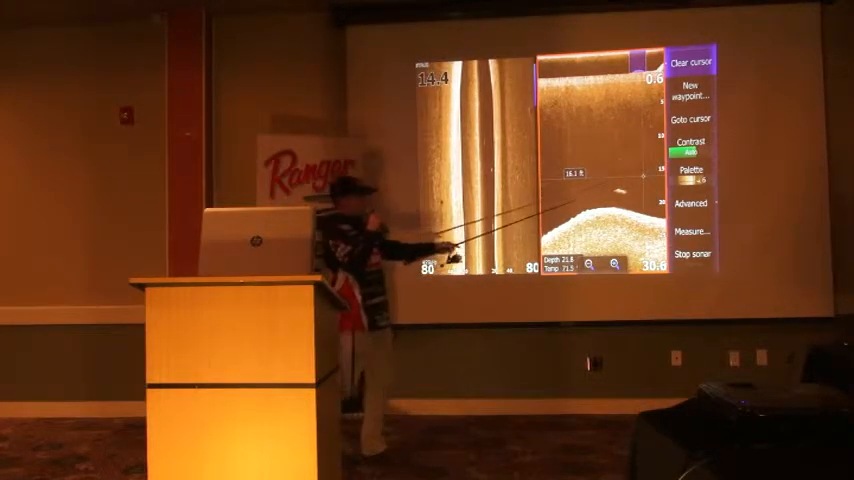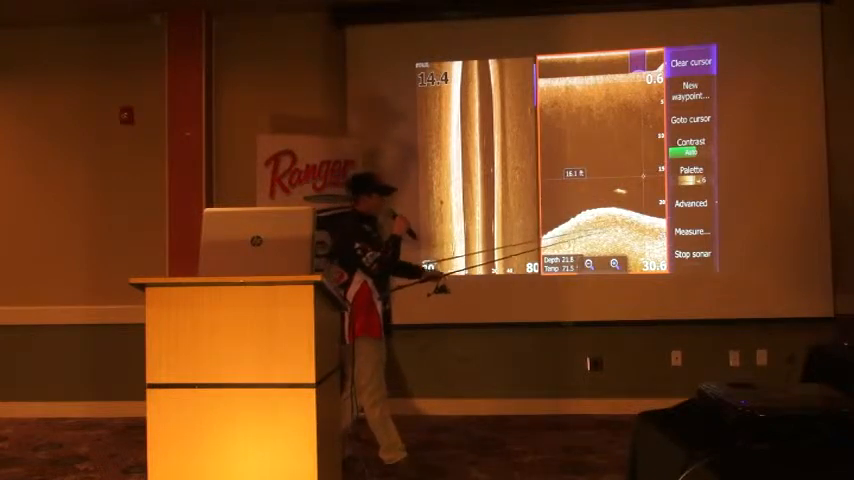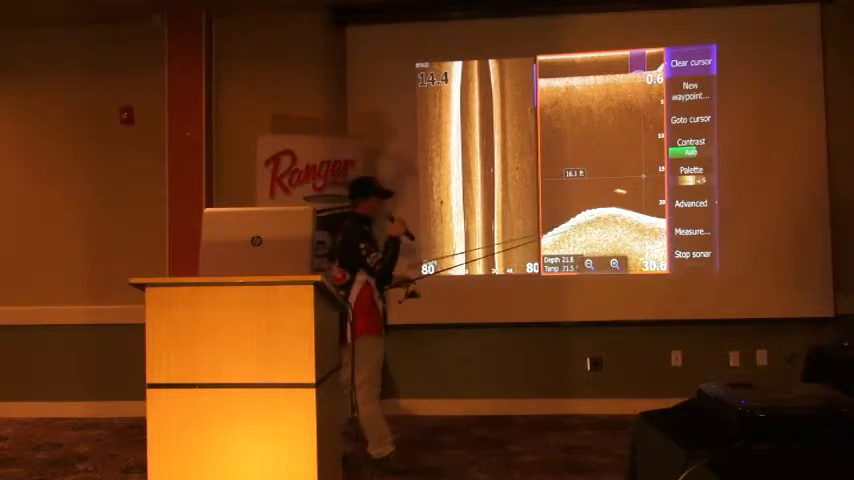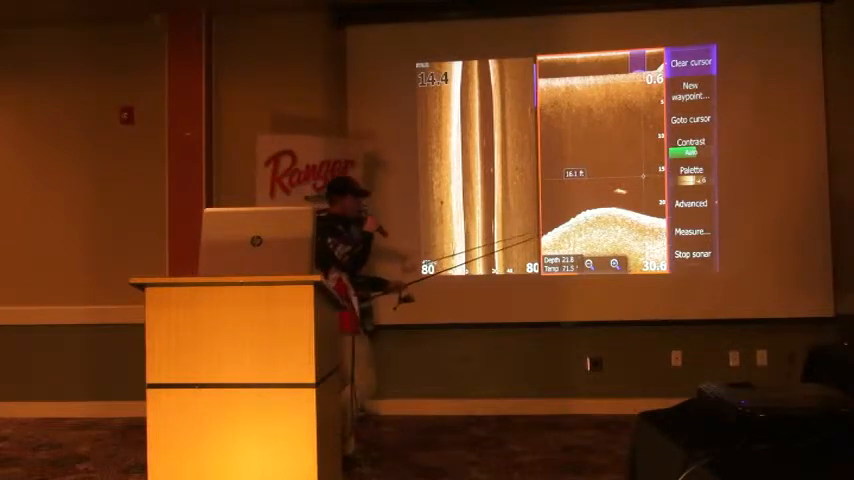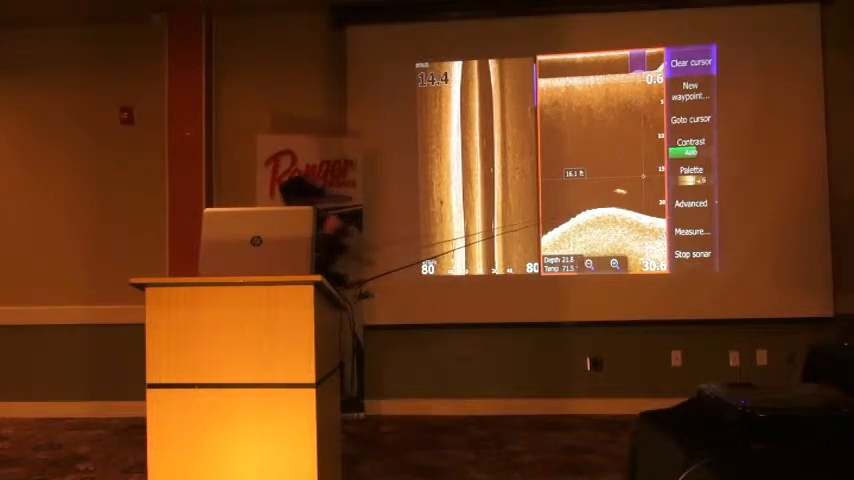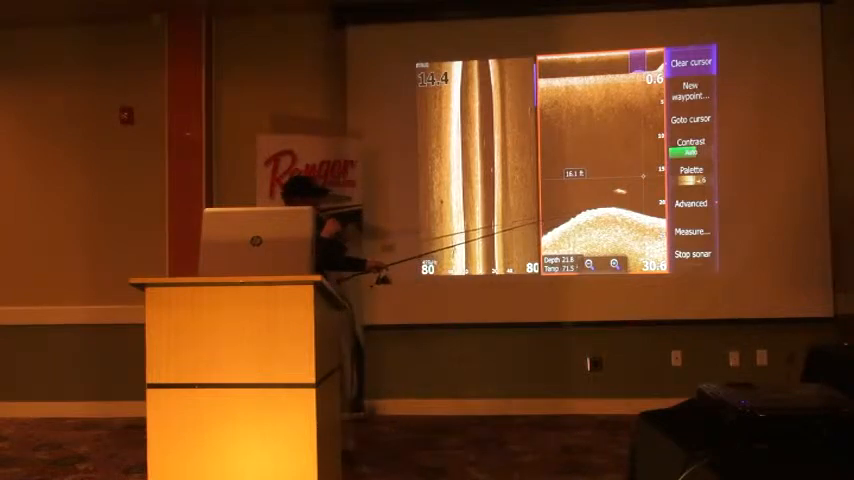Now on this color palette, which is color palette 6, which I typically like to run most of the time, the hardest return is basically this white or off-white color, but it fades into the brown and a lighter white into the brown, which a lot of the different color palettes don't do. If it's the blue one, it either shows blue or black, and that's it. Where with color palette 6, you'll kind of see the differences in contrast. The hardest return is white, showing a little bit harder bottom here. And the same thing when we talk about side scan. But what I'm going to show you here is this fish.